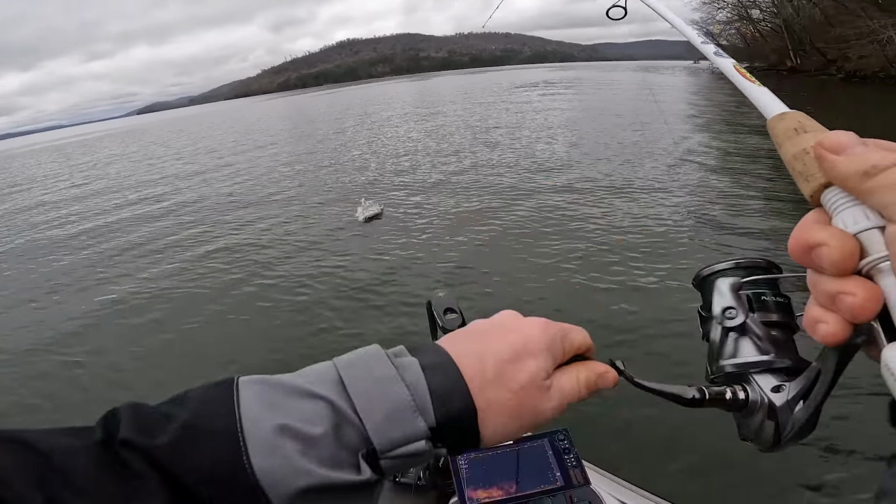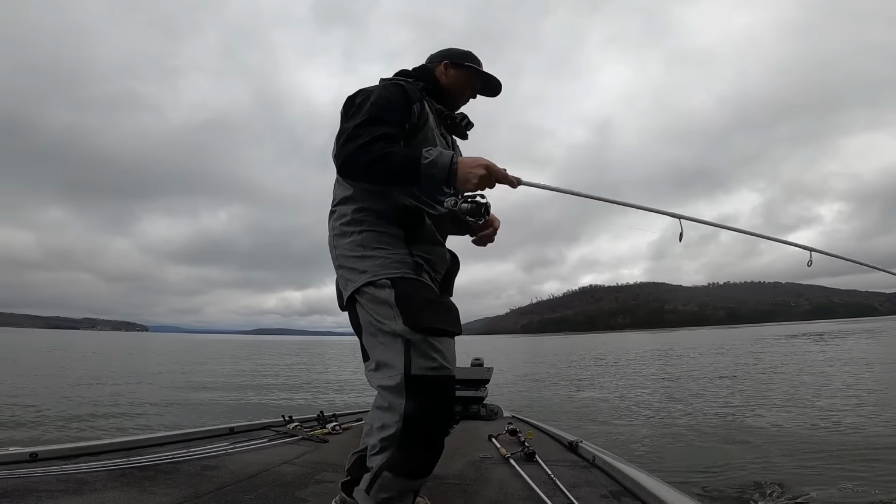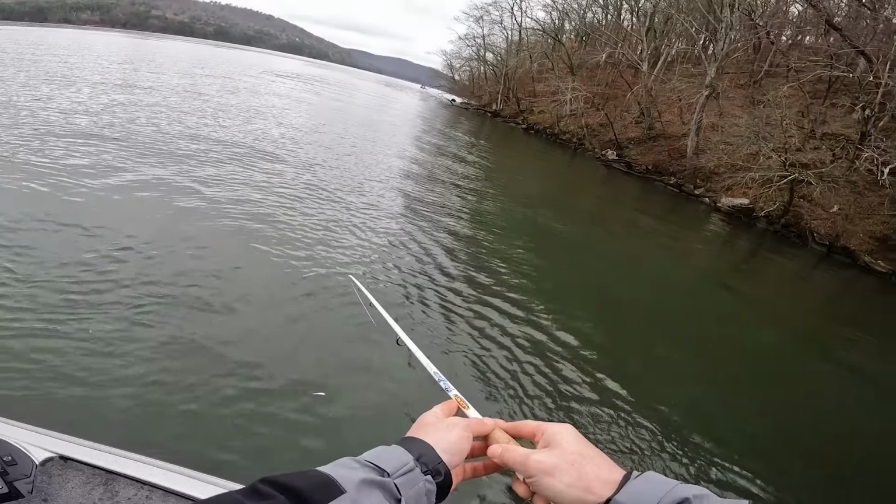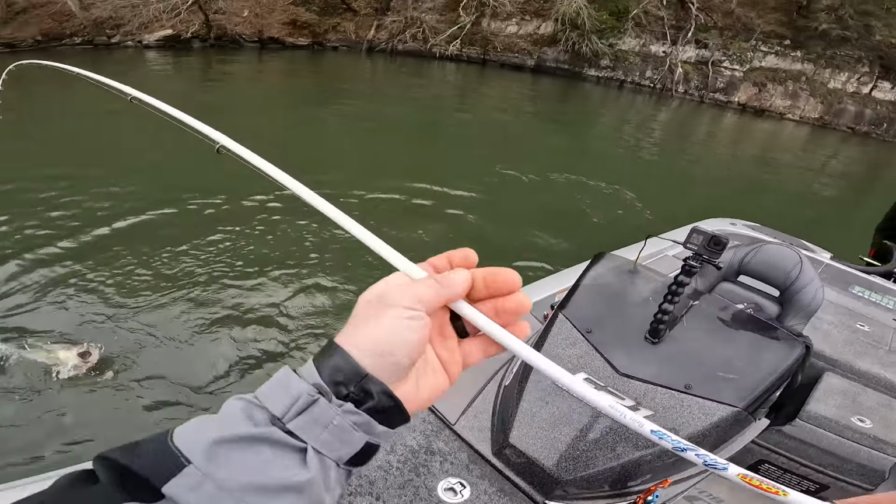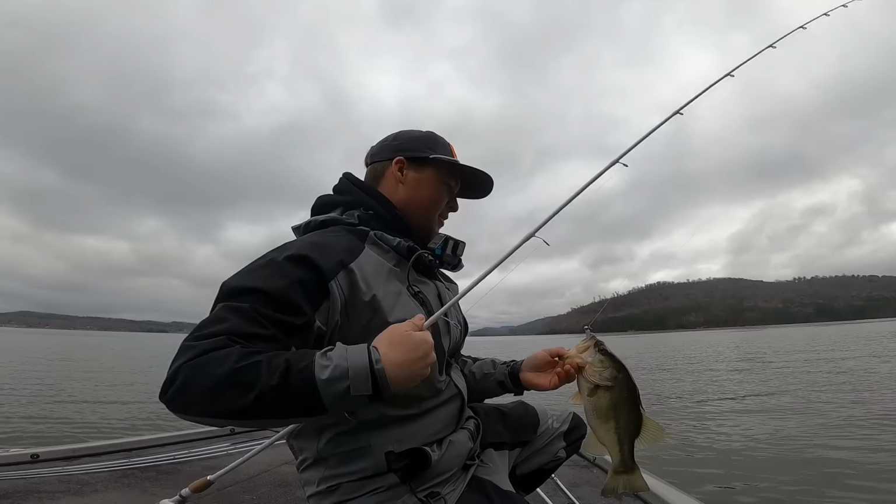There we go. That's a good bass. That's a good bass. There we go. Decent bass.